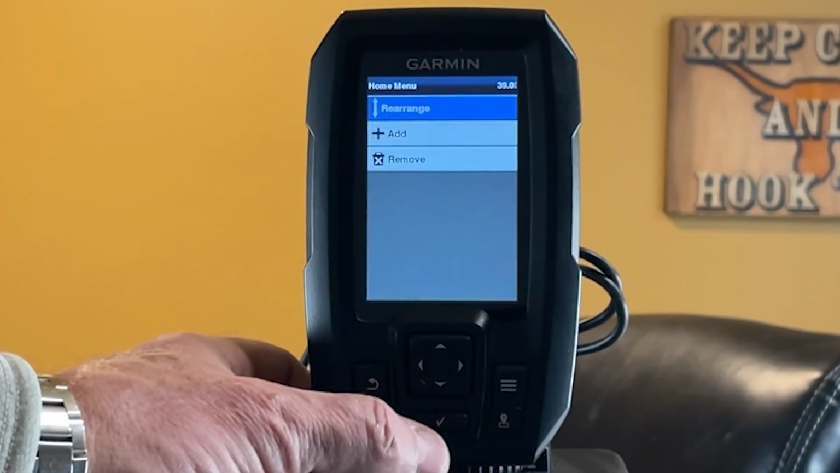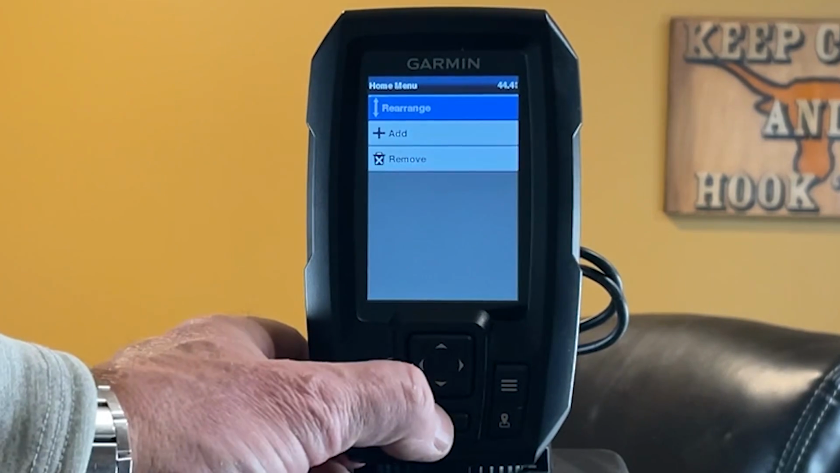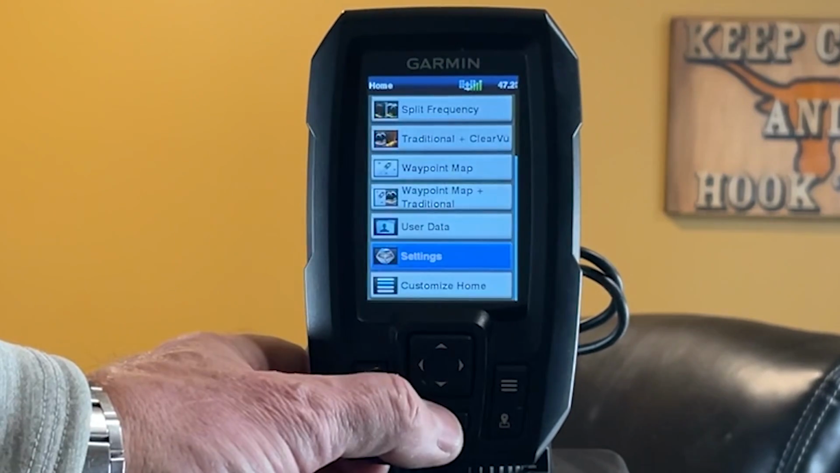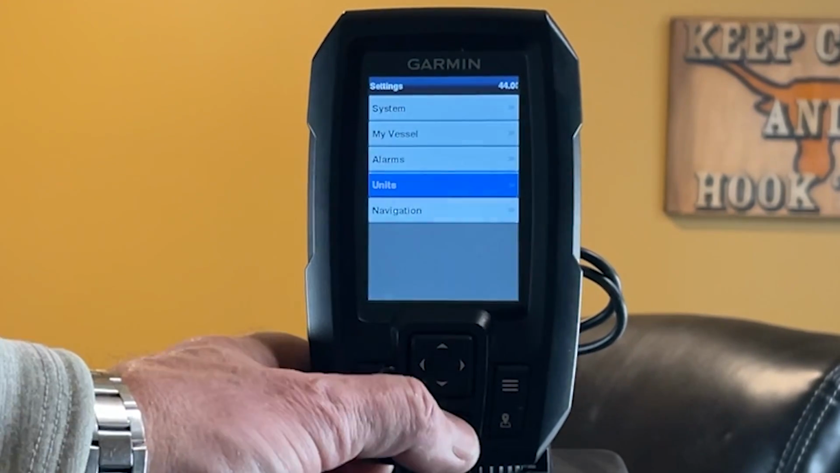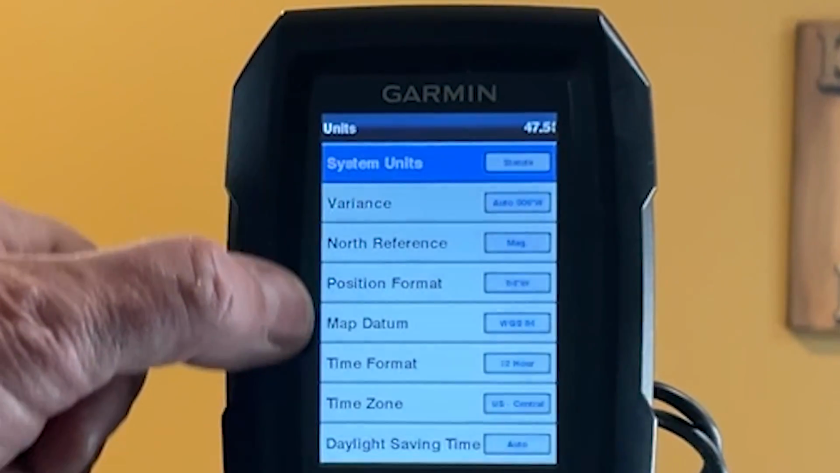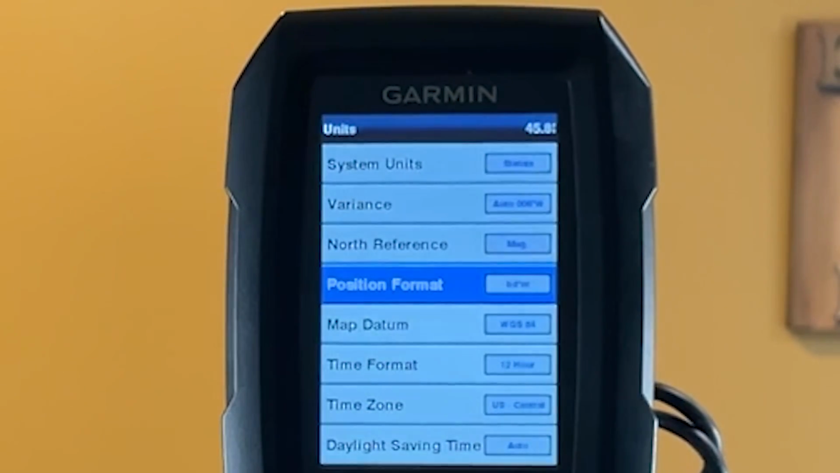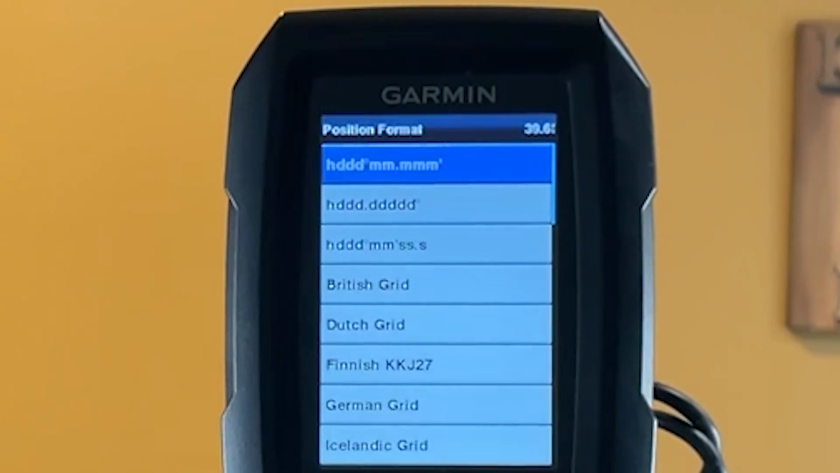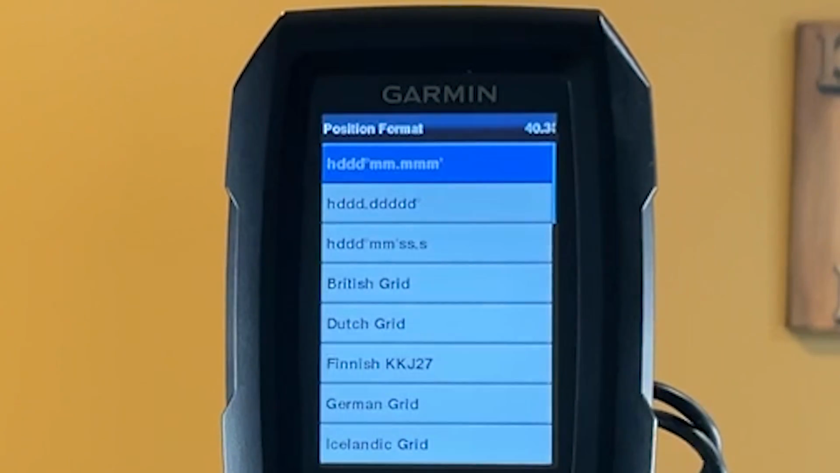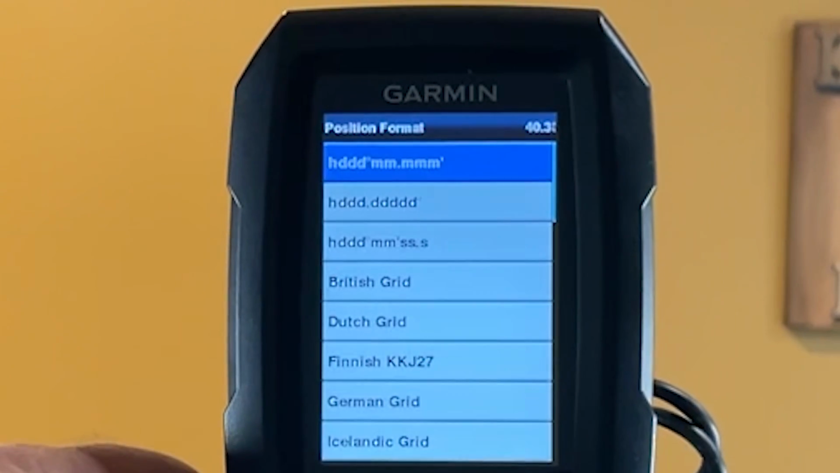You can customize your home screen. You can add and remove different screens. And we'll go in that in a little more depth in another video. In settings, units, this is where you can go in and set everything up like you want. Position format, and I show that pretty much every time because it's important. If you're going to use Google Earth or something, you need to make sure you got that set to the right format.